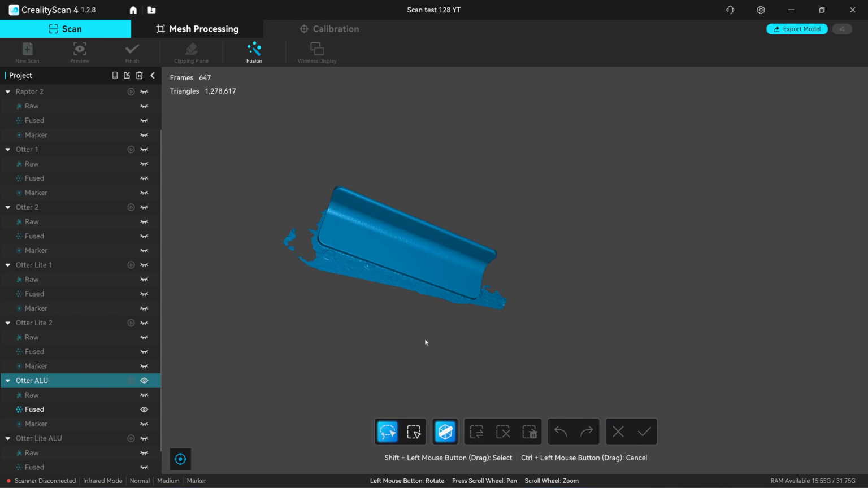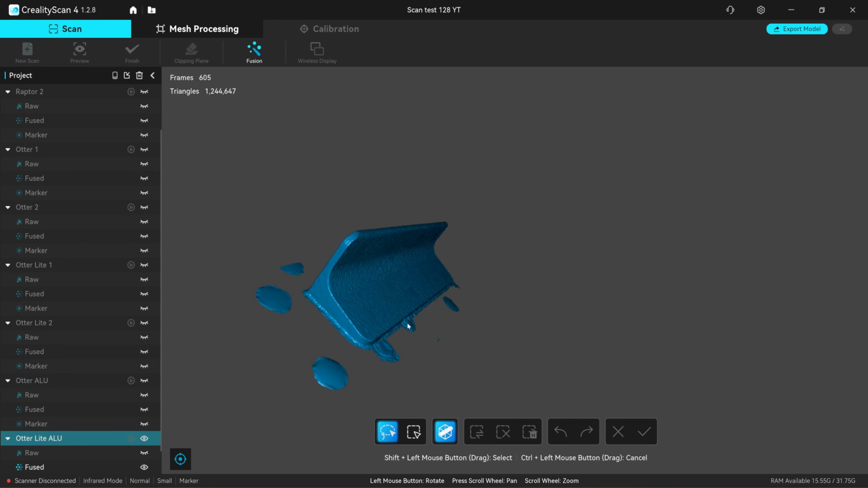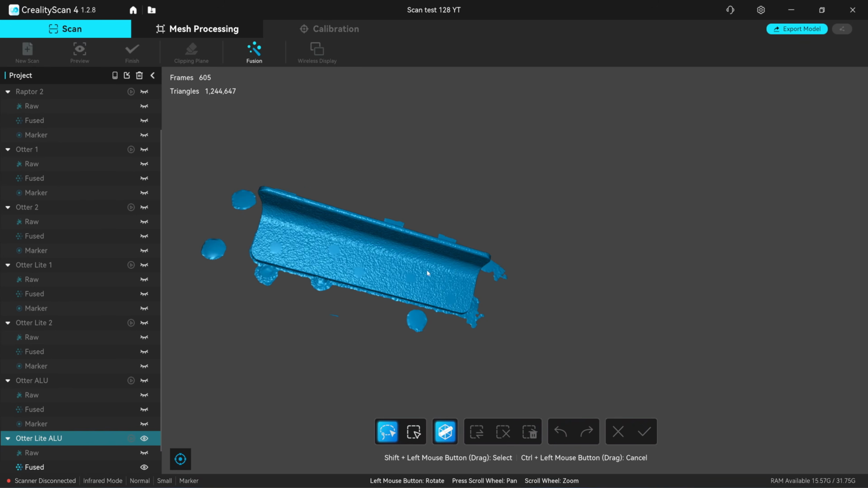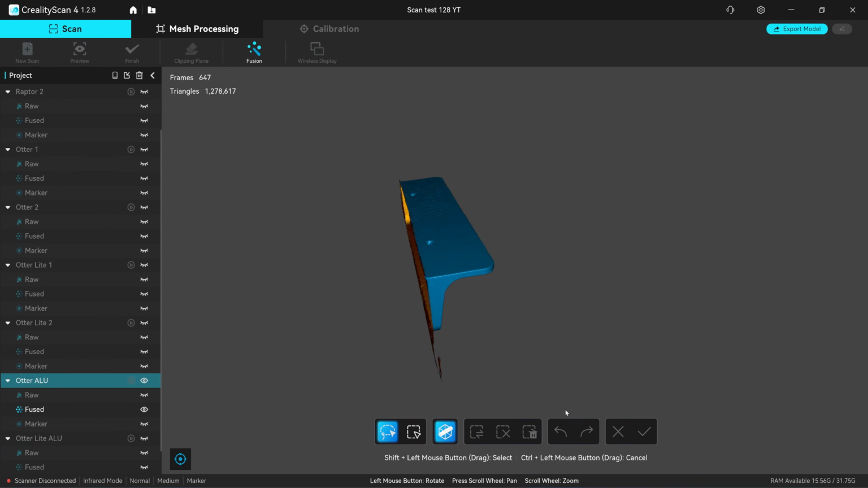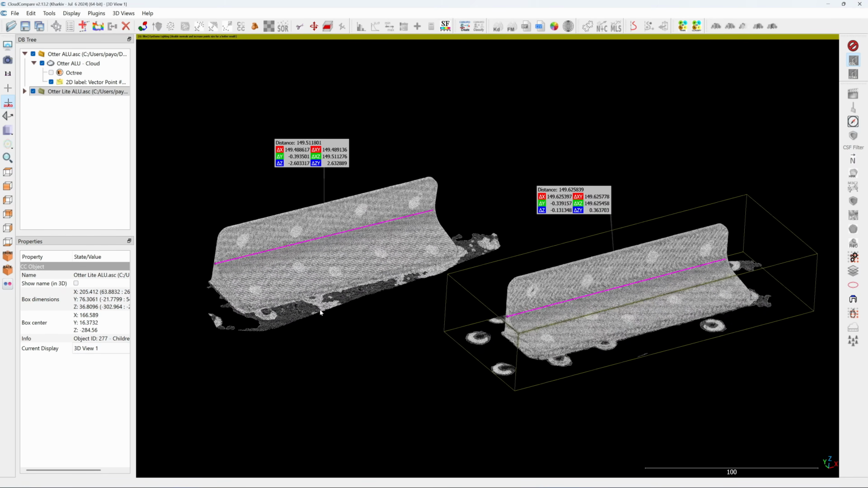Okay, this is the aluminum block scan from the Otter. I fused it with a 0.2mm resolution, and this one is from the Otter Lite. The Otter Lite was scanned with a small depth camera, and it gives a very rough surface, while the Otter gives a much smoother surface. Measure the distance.